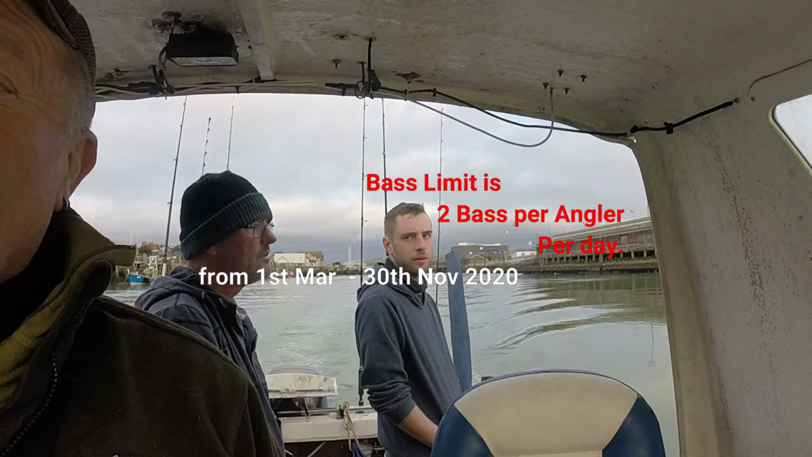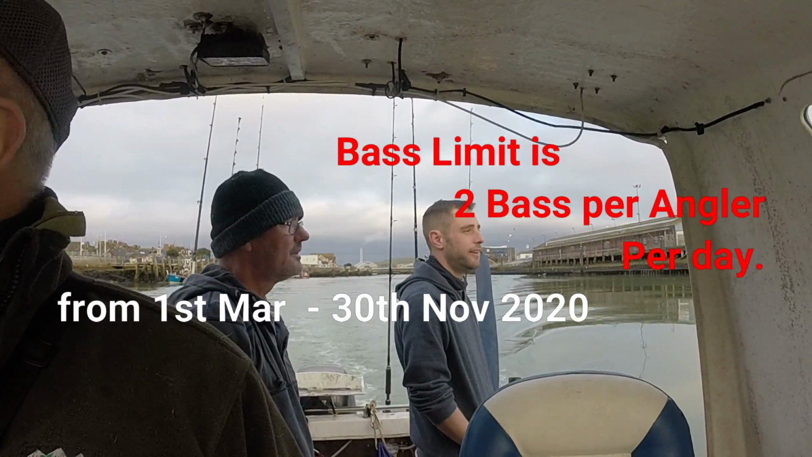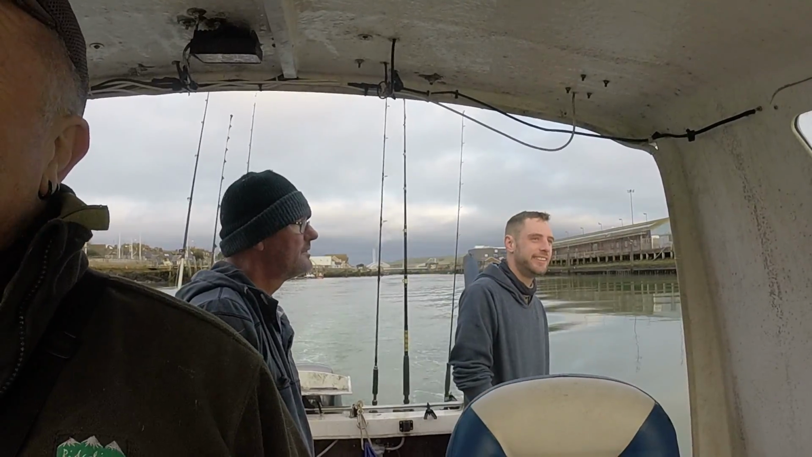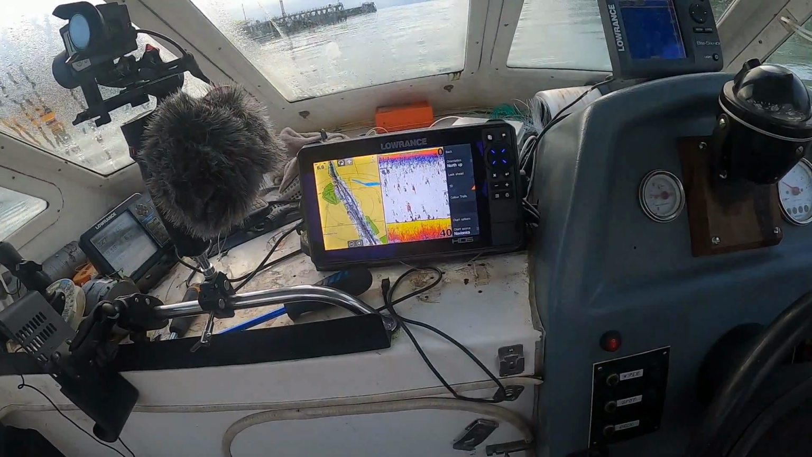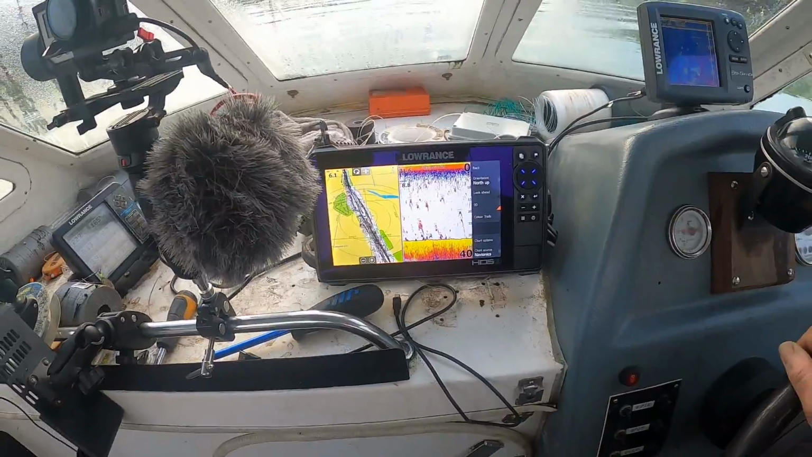Right. Yeah, you're allowed to land 2 now. I was going up to 2, is it? Yeah. Trying to catch one. But I don't know what the commercial boats are allowed to land. A lot of fish going on the fish finder in the harbour. I'm betting they're whiting.